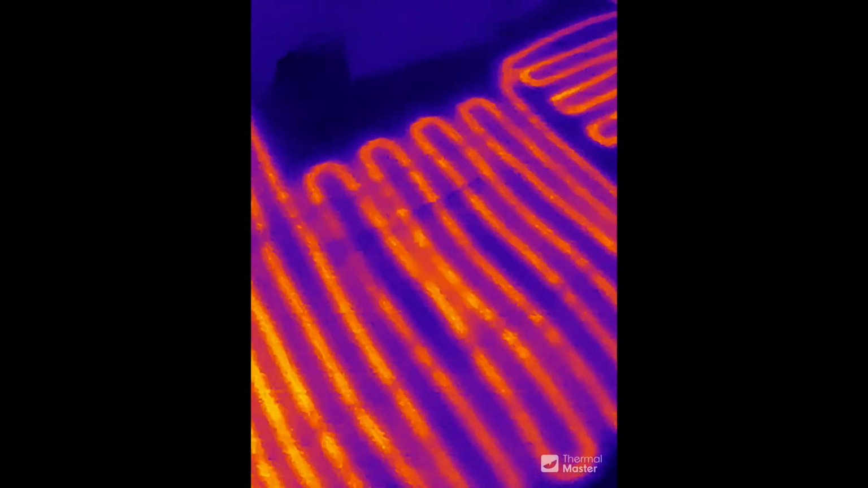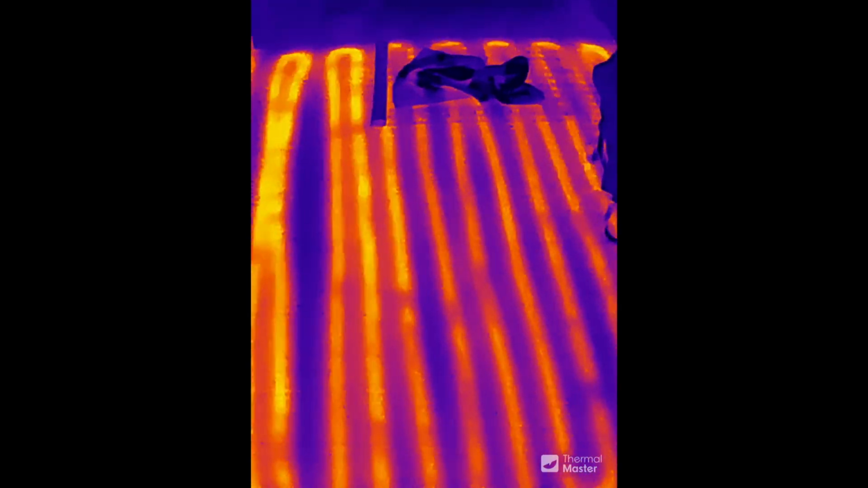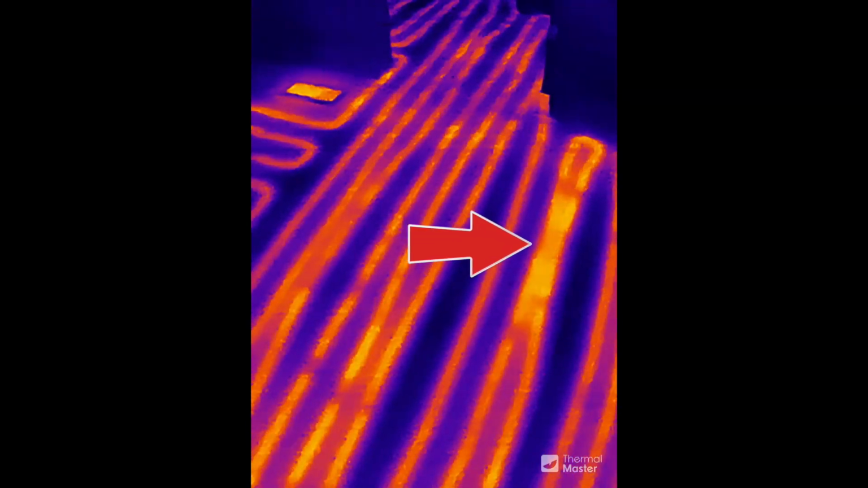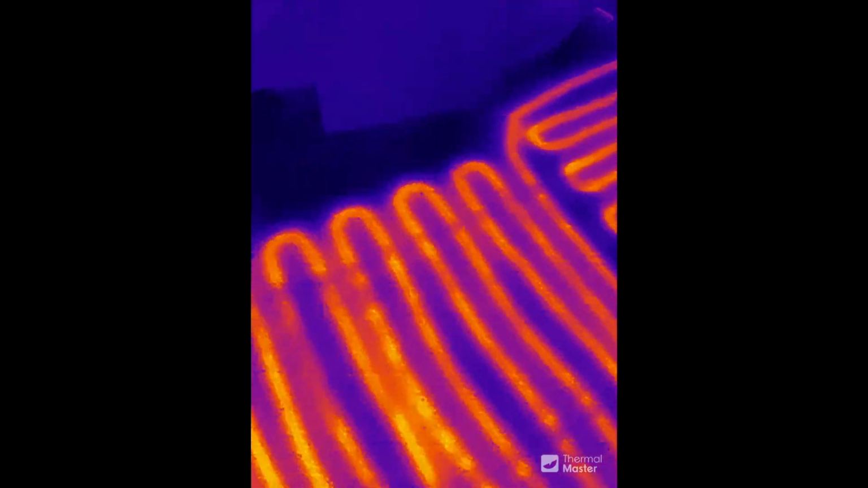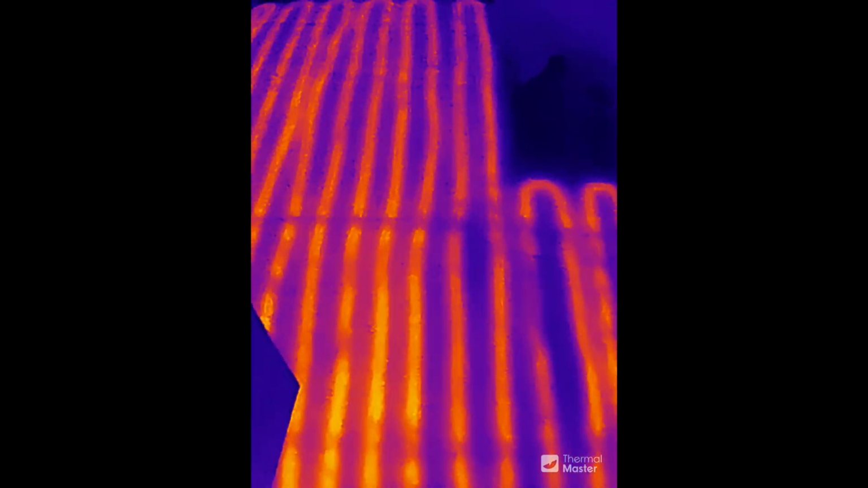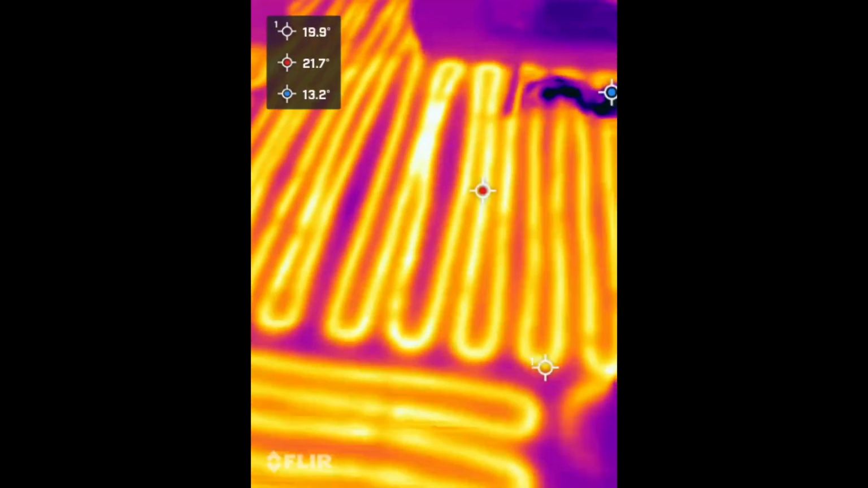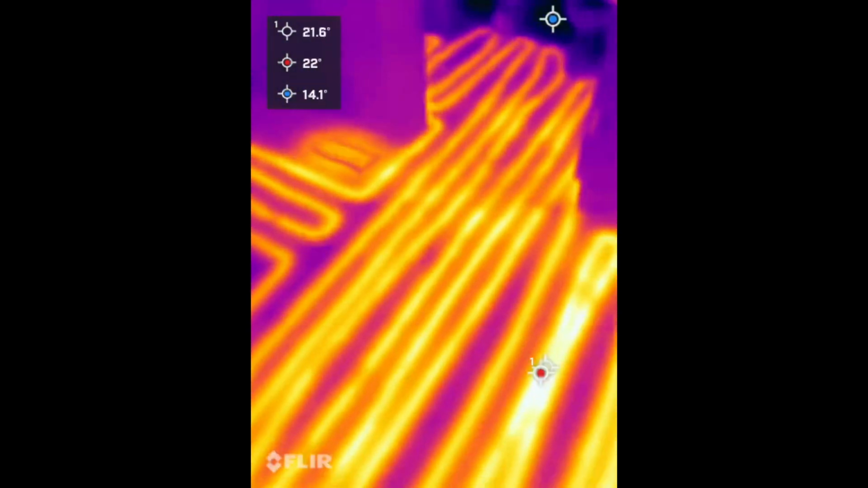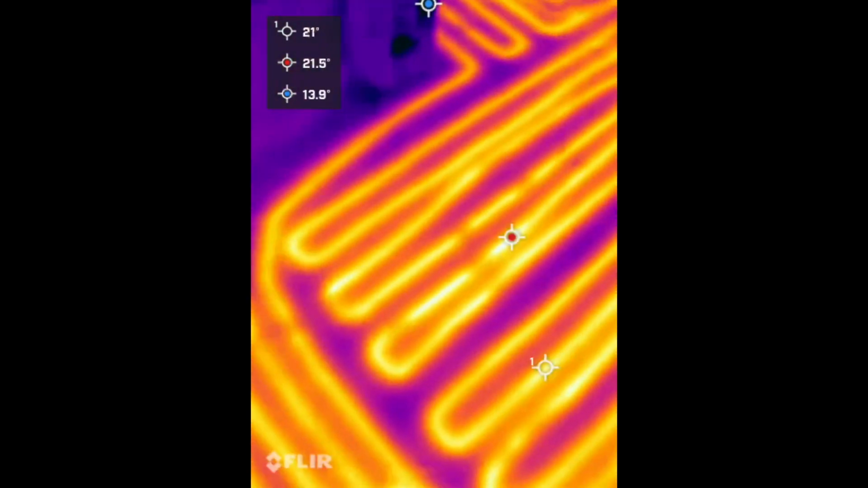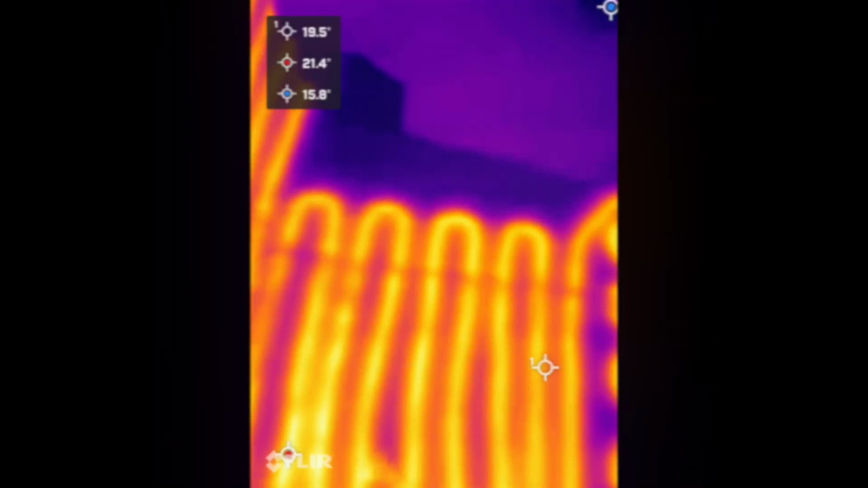Another very practical use for these cameras is inspecting floor heating. So for example, here you can see these two wires are pretty close together, which creates hot spots and in severe cases could lead to a fire. And you get similar results with FLIR, although the hotspot might look a bit more exaggerated than it is. And here I wouldn't worry about it. Maybe if the wires were crossing, then I'd be concerned.